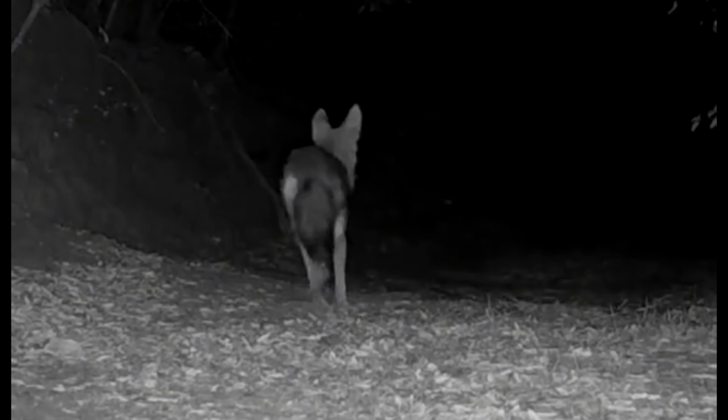First, a coyote appears. It runs quickly down the path. At first, it's unknown why it's running, but then we figure out why. A mountain lion is in hot pursuit. Then we hear some yelping noises coming from the darkness. We can only assume the mountain lion began attacking the coyote, as it sounds like it's being injured.